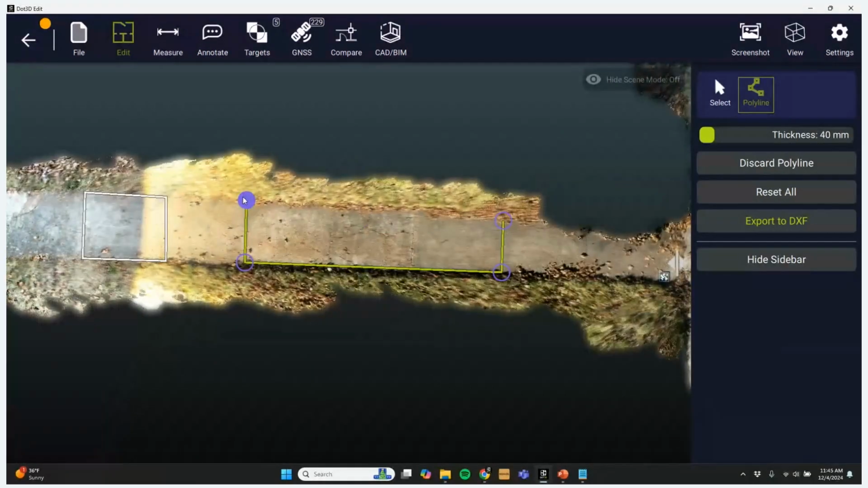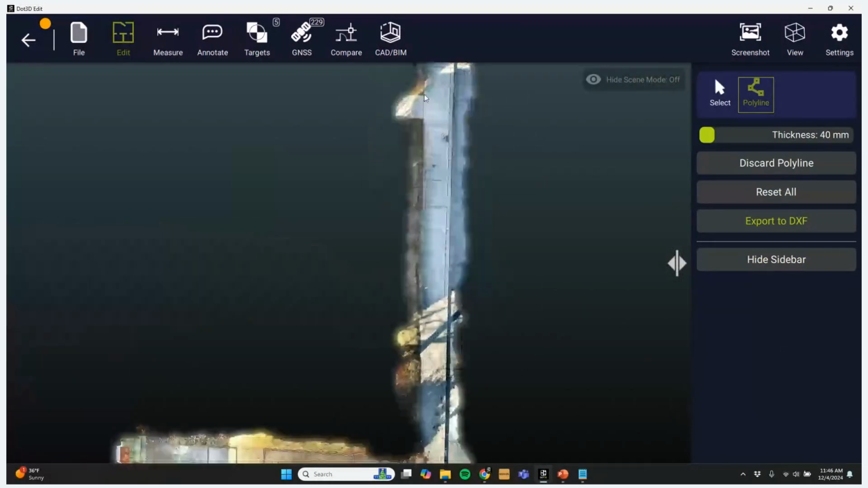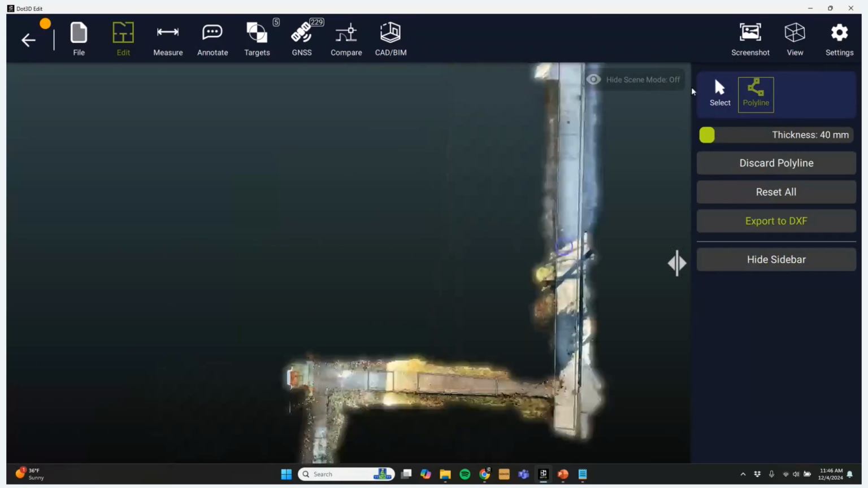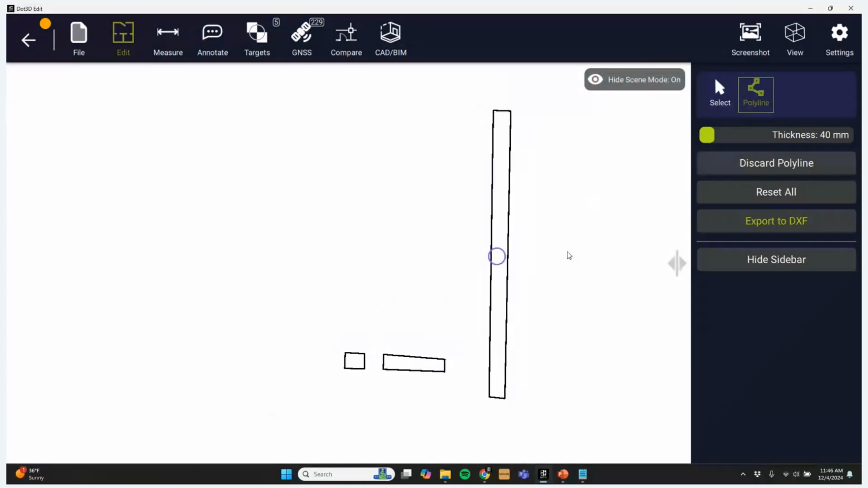We look forward to seeing how this gets utilized in its current state, for building footprints, for simple sketching of crime scenes or area calculations. And we also look forward to improvements to this feature in the future to make it even more useful to you. You can turn off your scene view in the top right here to see what you're actually going to be exporting. So this is your simple DXF drawing, and that can come right out of Dot3D now.